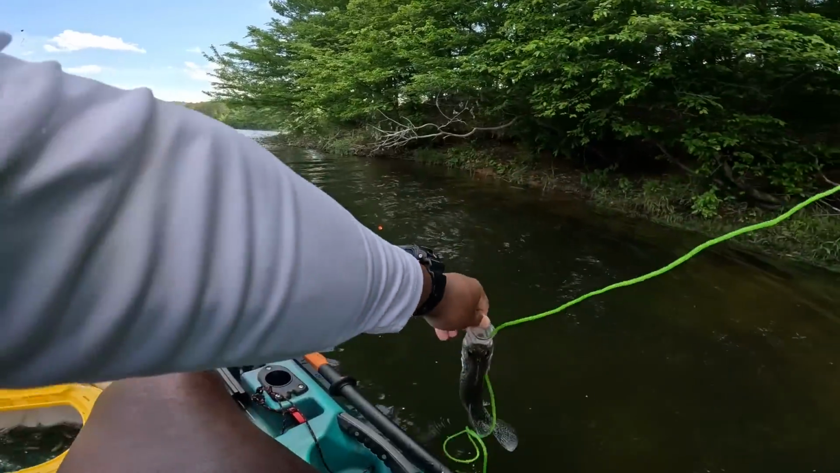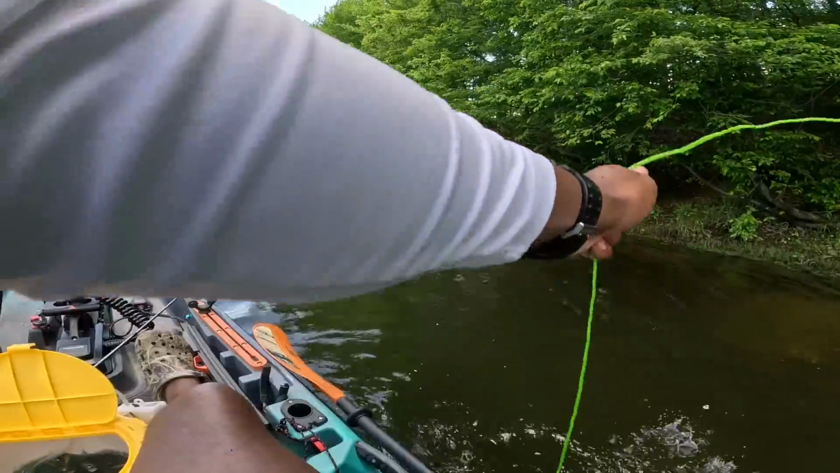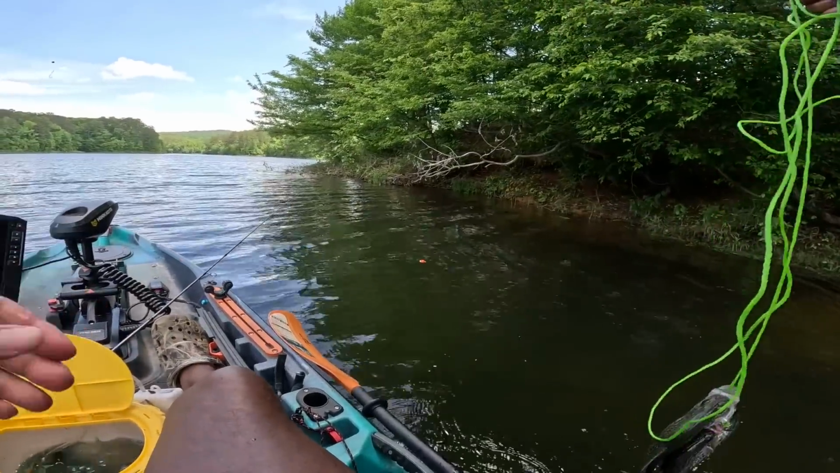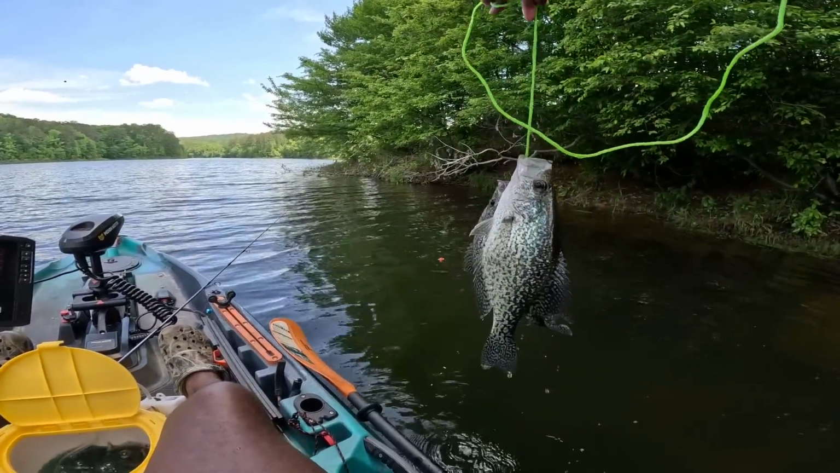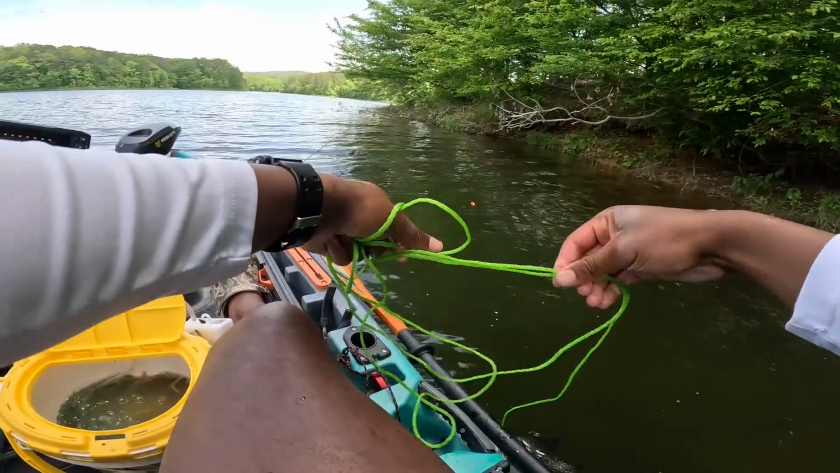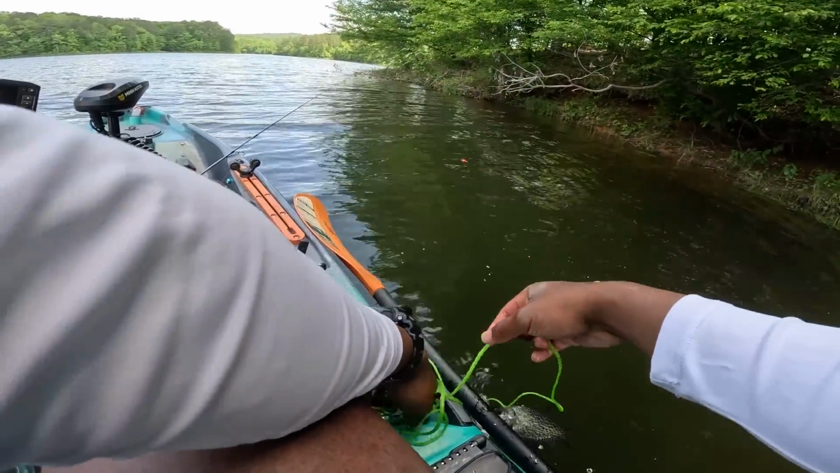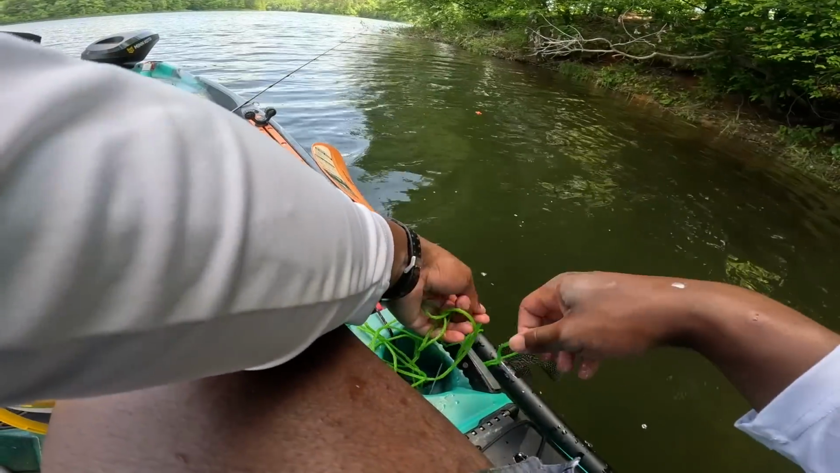All right, there's another one on the stringer. I want one of those rubber stringers, one of the ones that the guys on YouTube have. Yeah, I watch fishing. I've started back watching fishing videos since I've been crappie fishing. Look at that, there's a couple good ones. I want one of those stringers that's not like rope. I want one that has like the coating over it.